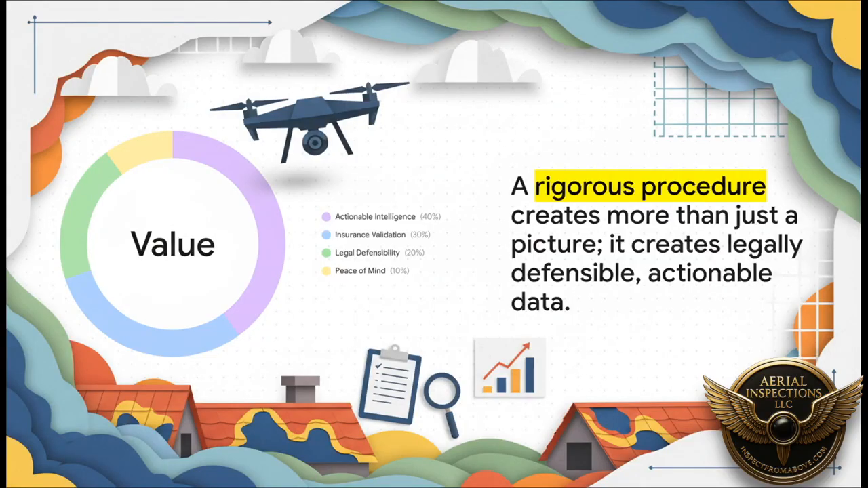So in the end, you see, this rigorous procedure does so much more than just find a problem. It creates actionable intelligence. It provides the solid proof needed for insurance claims. It's legally defensible if things get messy. And maybe most importantly, it gives the client priceless peace of mind.